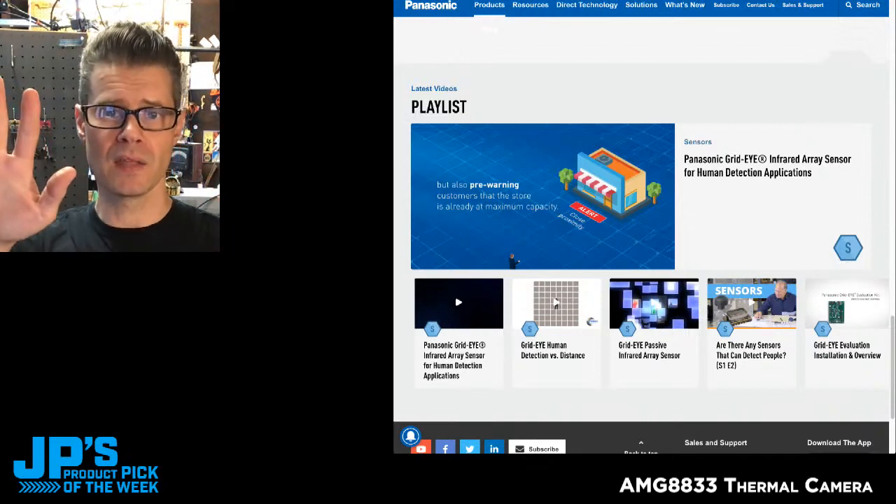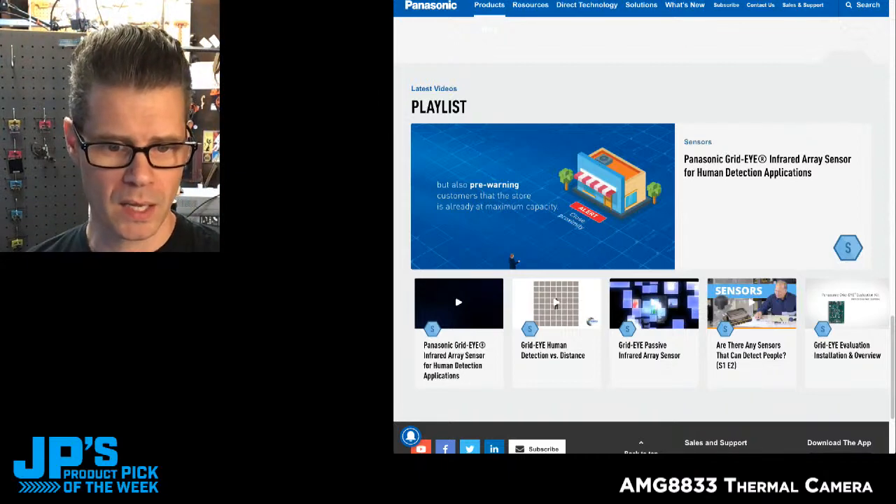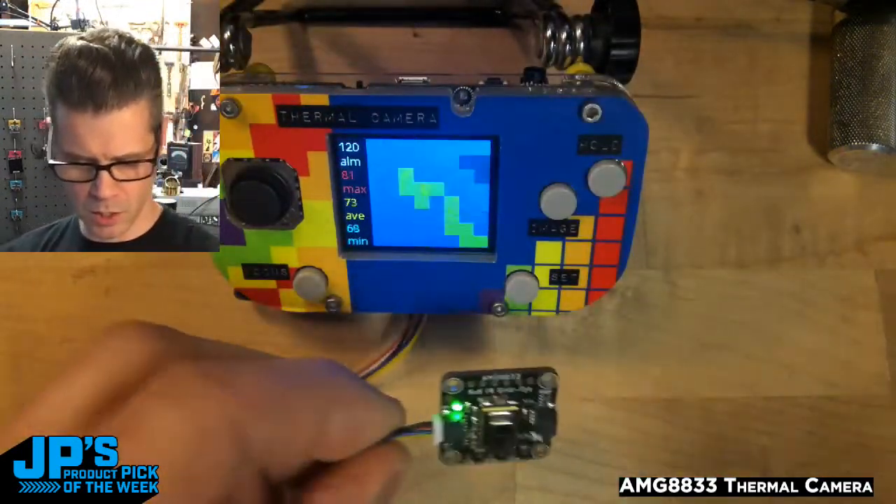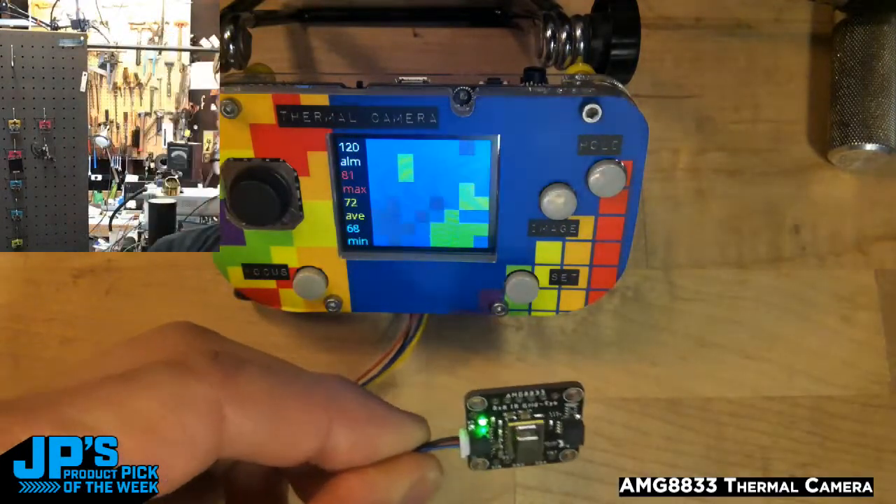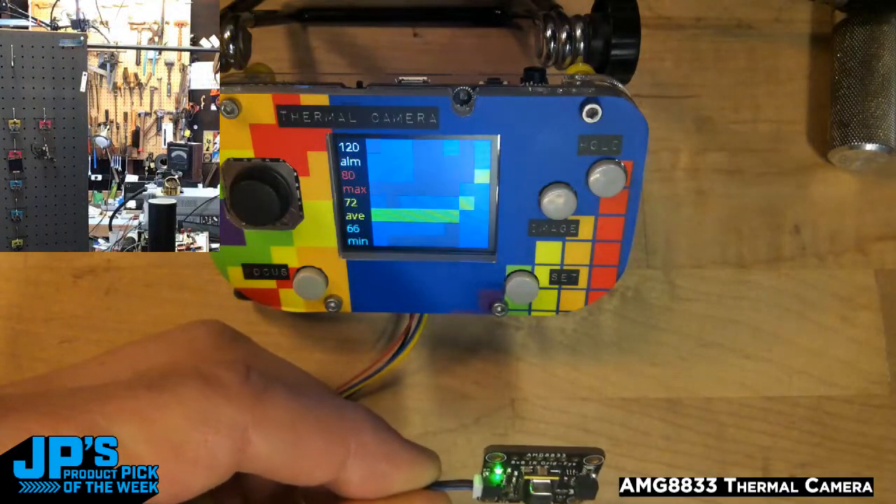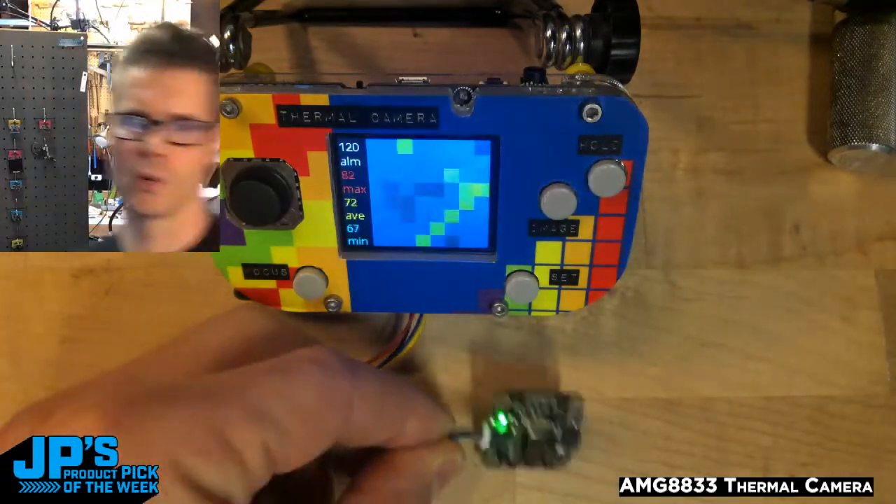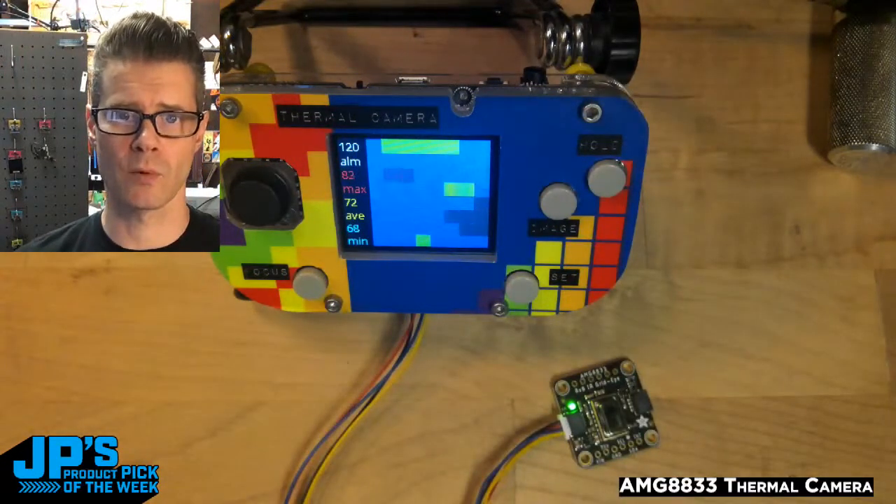So given that, again, it knows a heat signature, if I switch back, let me show you my camera again here, and we'll switch back to the image mode. Here, I'm going to just hold the sensor there. You can see here's the heat source of my hand. I'm going to get my body out of the way. And you can see my hand, there's my arm, right? So there's my hand passing directionally. So I'm sure you could set up something pretty effective for doing left, right, up, down types of motion detection, depending on how sophisticated you want to get with your software.